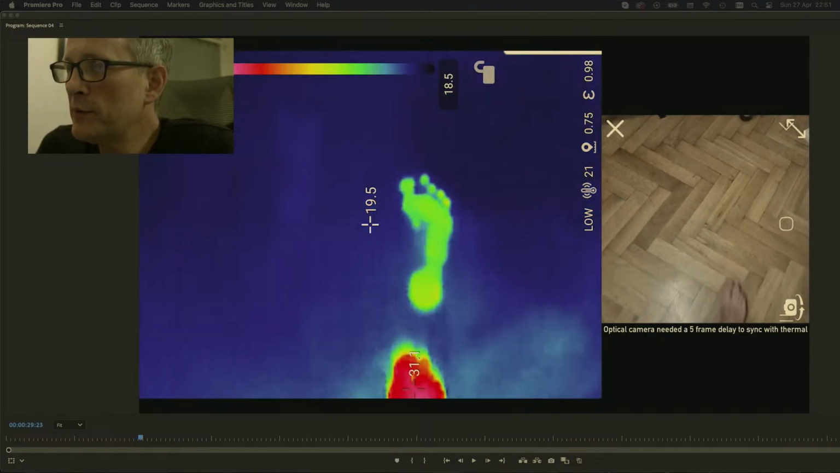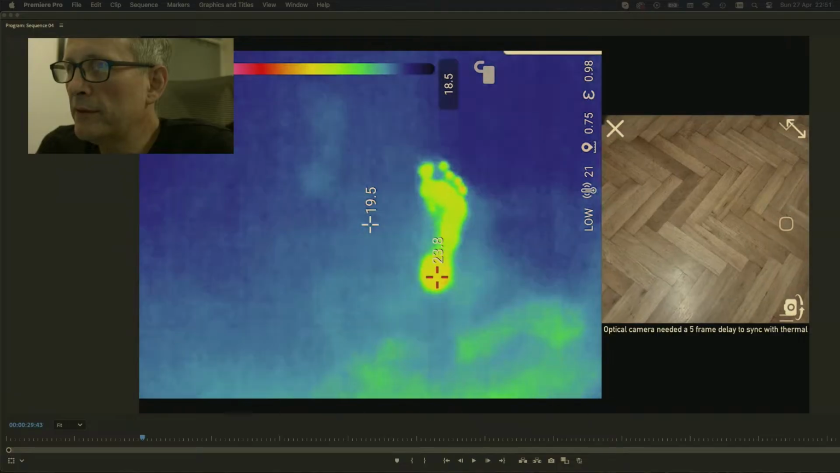What I found quite amusing is that the floor here is at 19.5 degrees. Of course, my body is at body temperature, but leaving my foot on the ground is sufficient to raise the floor temperature at the hottest point that it's identified here to 23.8 degrees. So it's raised it by 4 degrees.